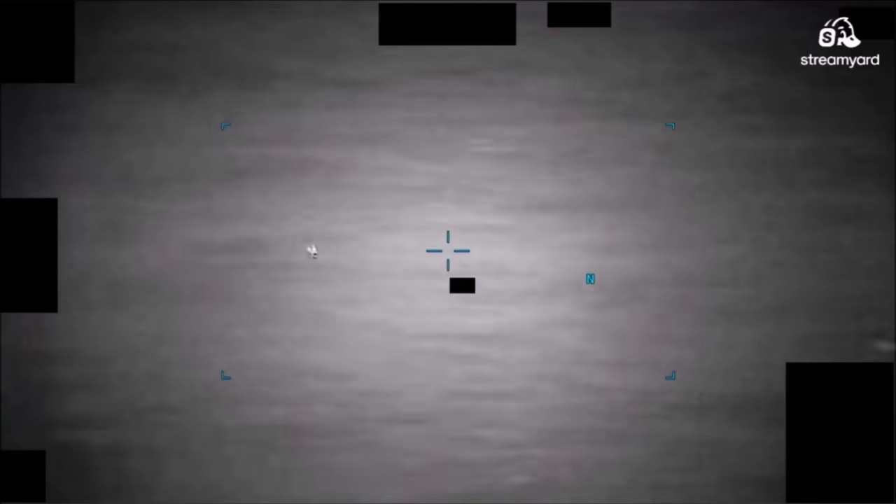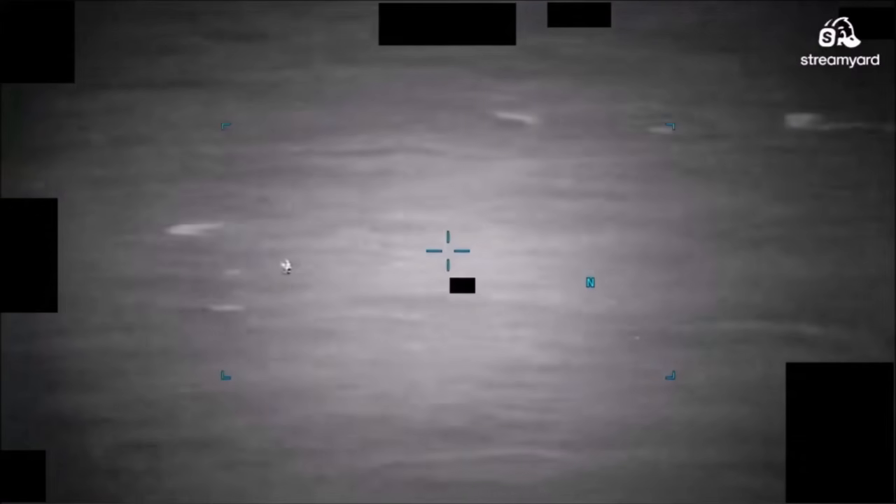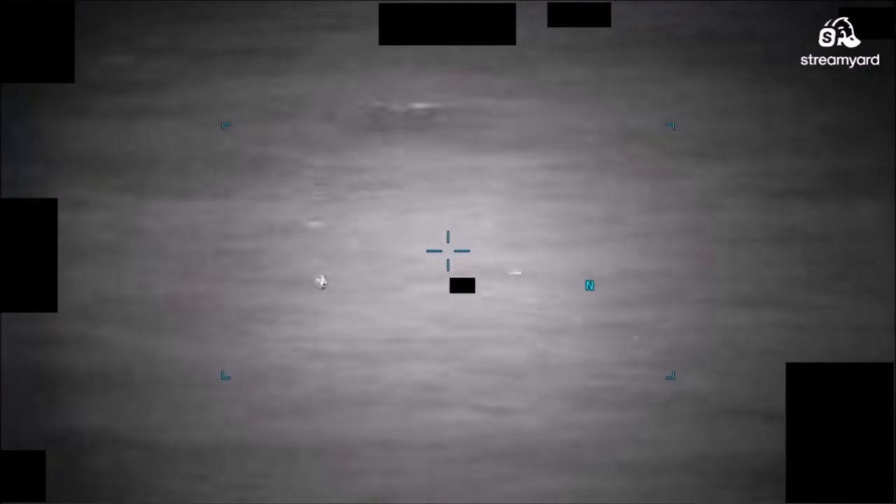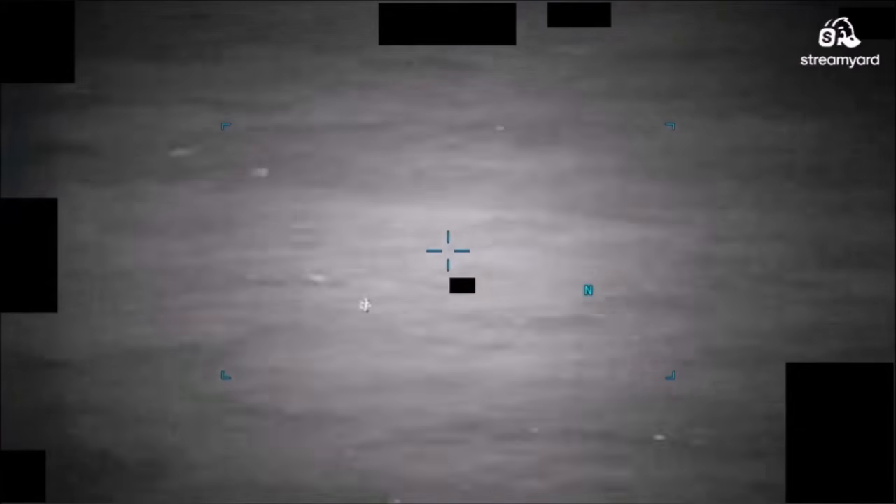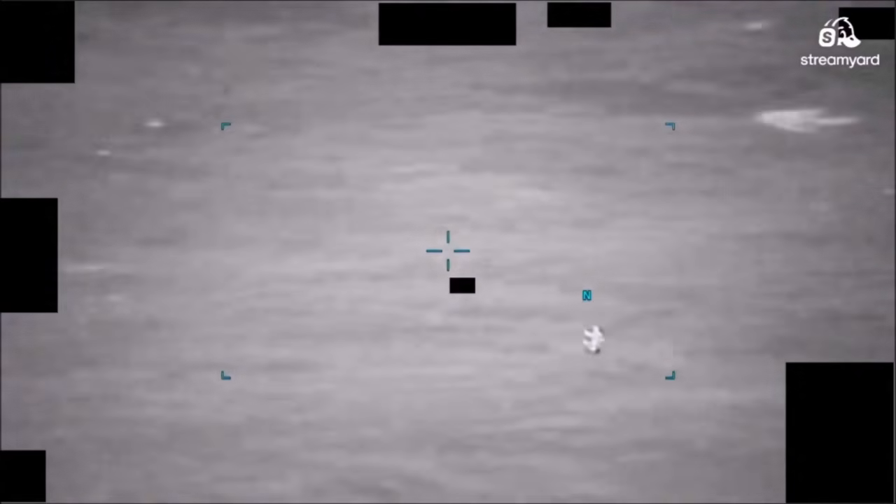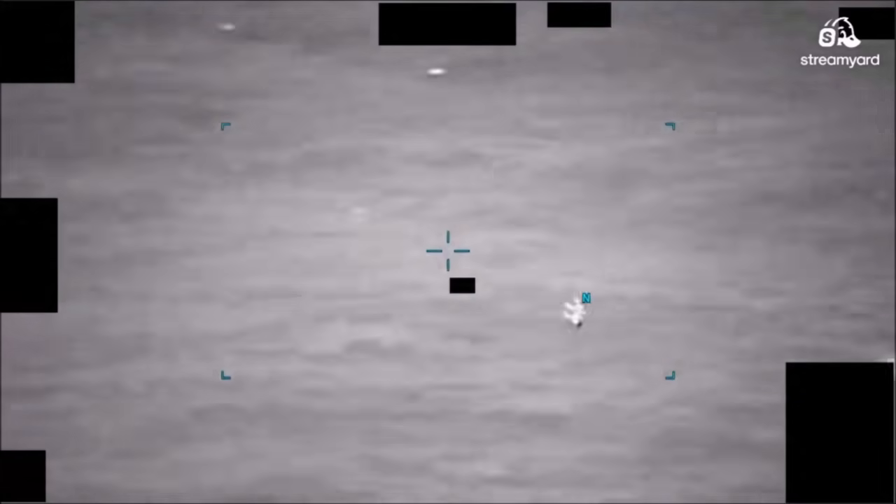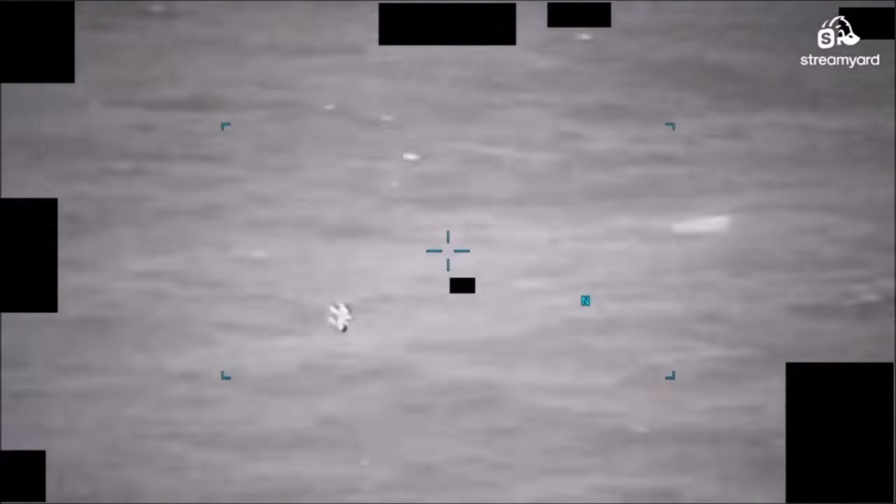Now we got like 2 black dots. So, or would those be hot? I think it's a white cold object. Weird. Very weird. So if I would have said I need to see something that looks like an alien, this would be it. Because that doesn't look like any kind of advanced technology that any country would be using. This is trippy. I like it.